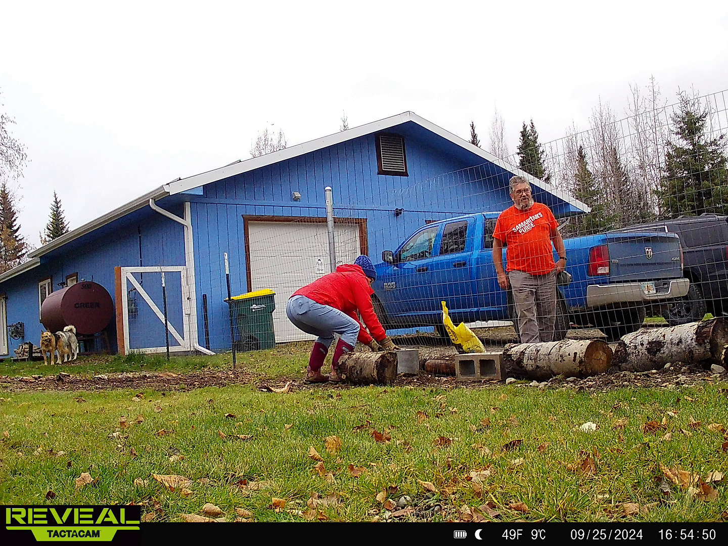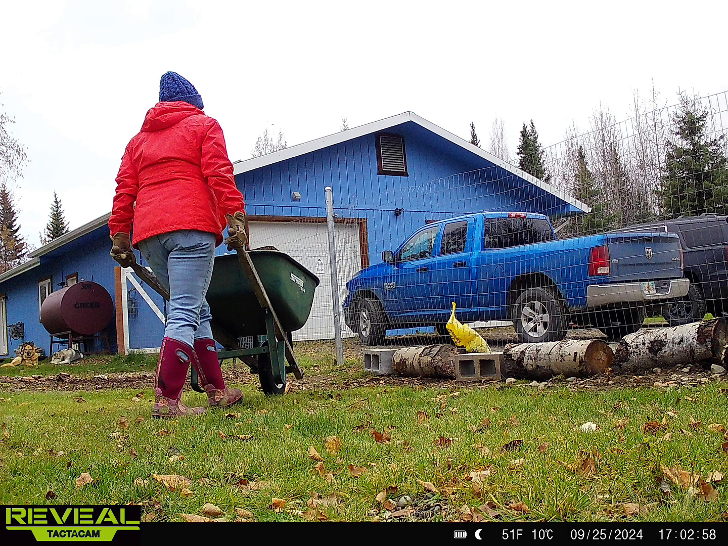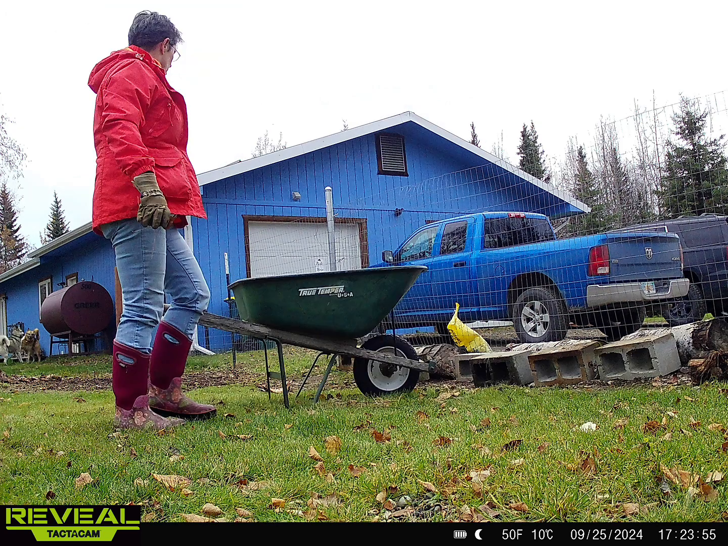So here I am with one of my Airbnb guests chatting at me through the fence, putting in more bricks. There's my disgusted look when I remember the camera is there. Yeah, wheelbarrows full of bricks. More wheelbarrows full of bricks. All with the goal to keep the damn dogs in the yard.